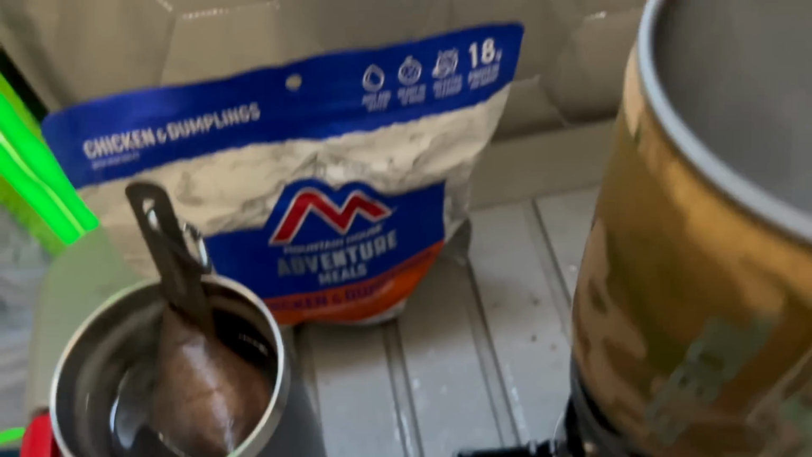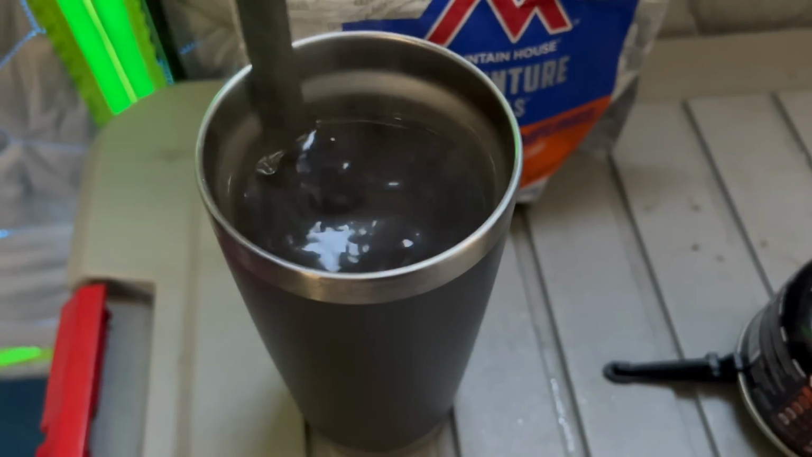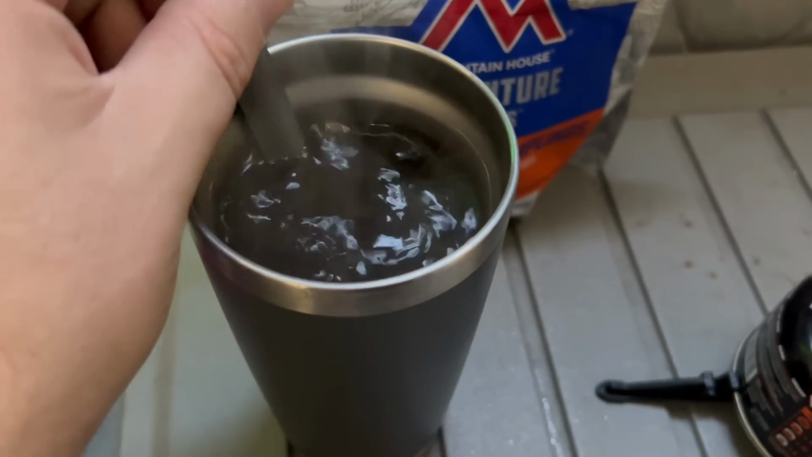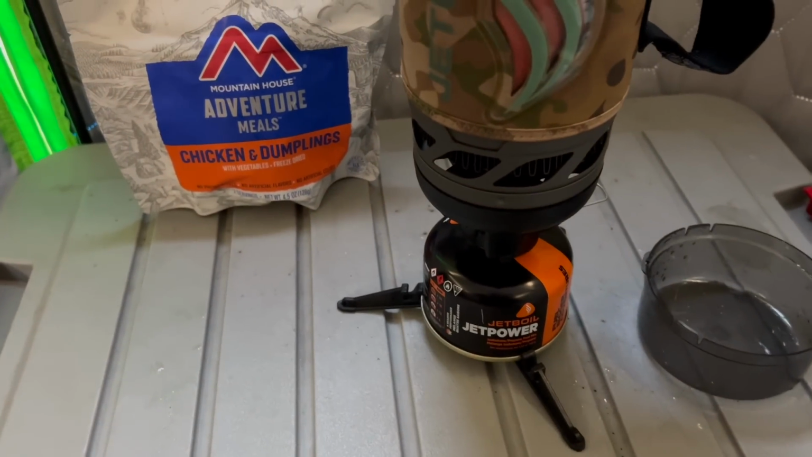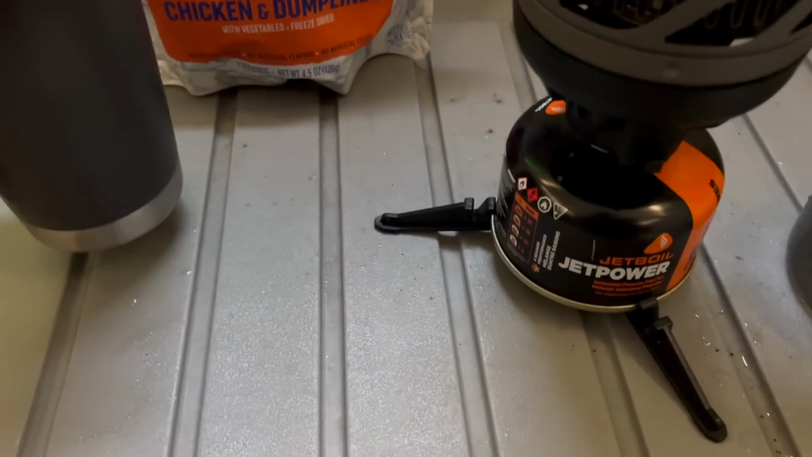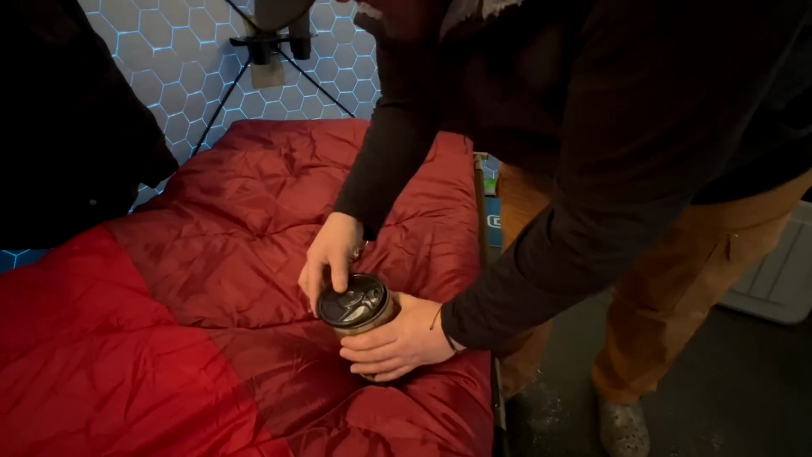Got breakfast getting ready here. Making some coffee. It all just is compact and it lets you boil water. And with that, I'm making coffee in the morning.